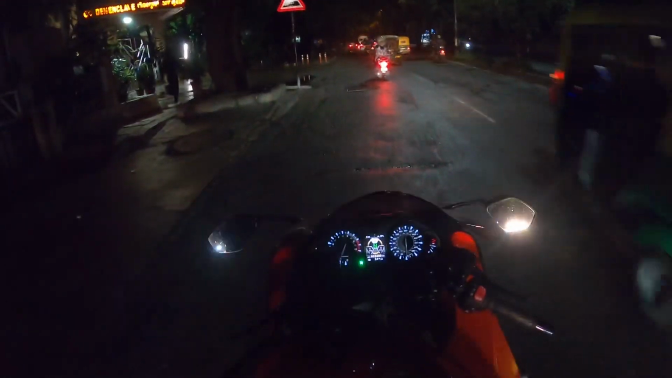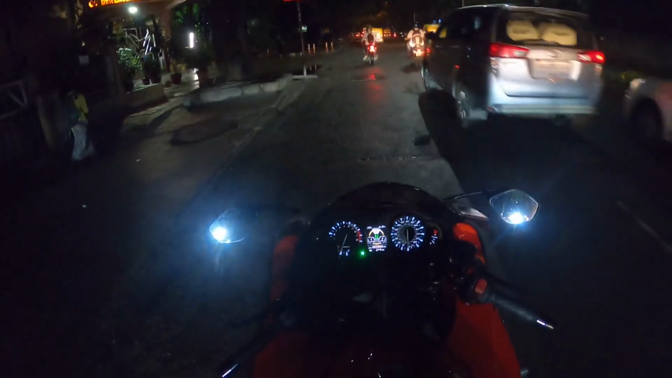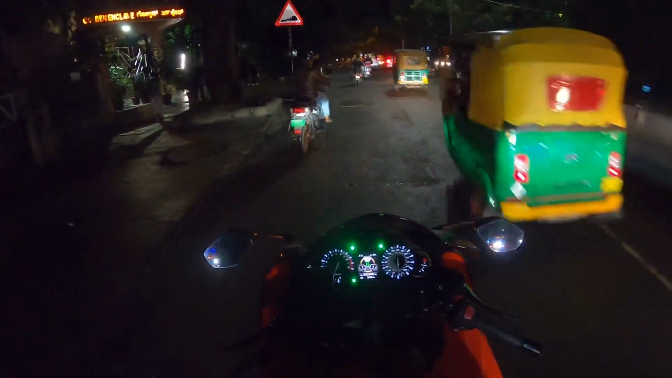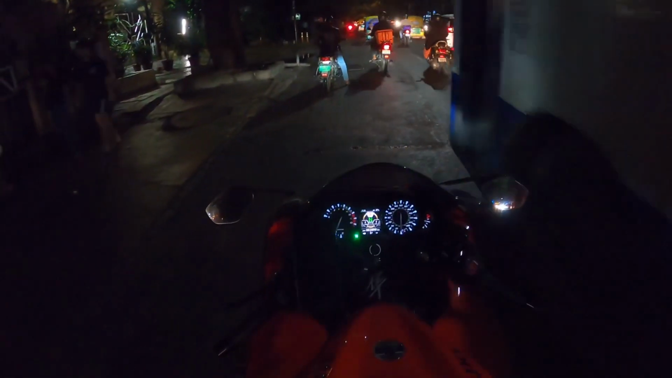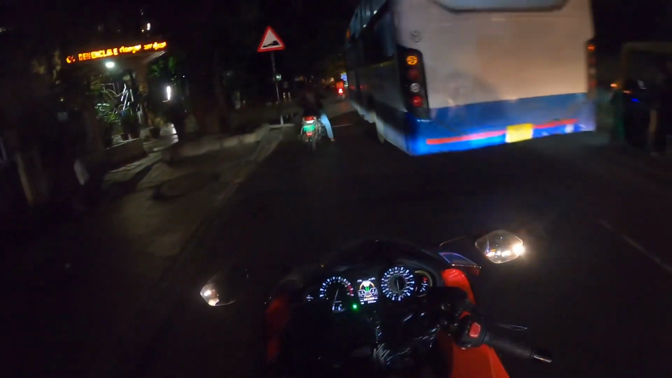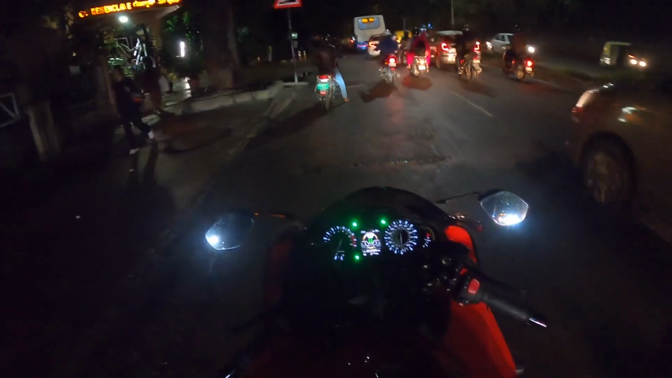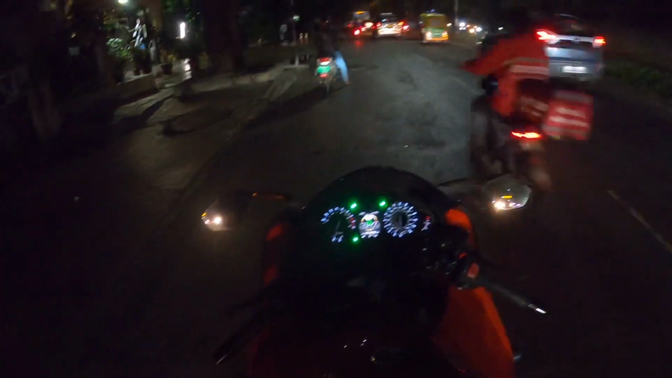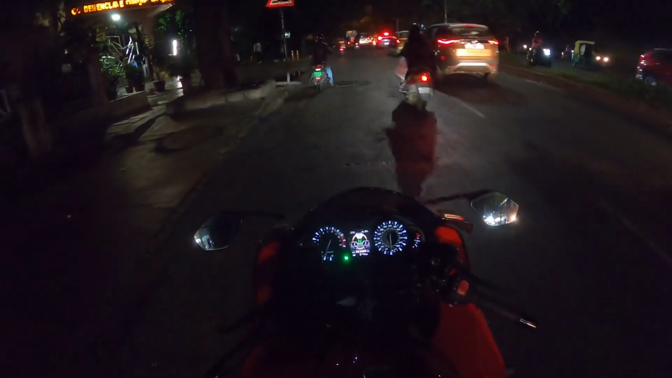So let's see how the voice is recording now compared to the clarity when I had done it without that mic, just the media mod. There was a lot of wind noise and it was not recording properly. Hopefully it should be better this time, but I still have my own doubts. Let us check this time and see how it comes at high speed. The wind noise, will it cut off?